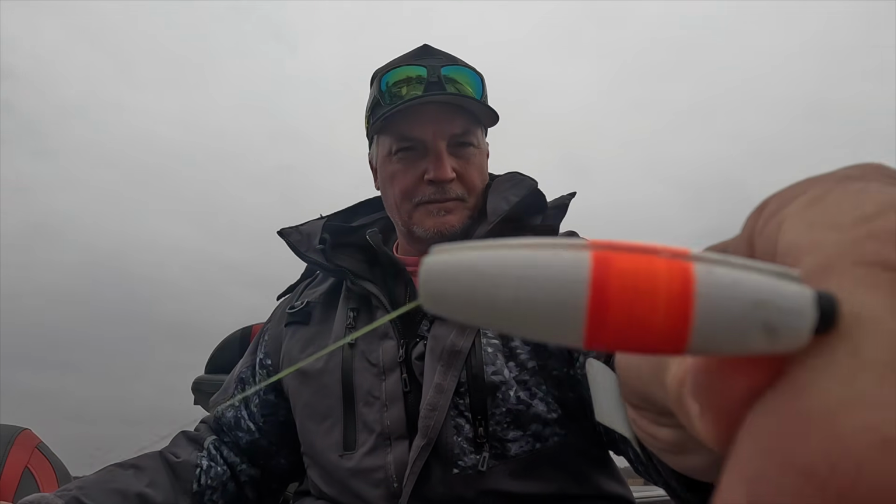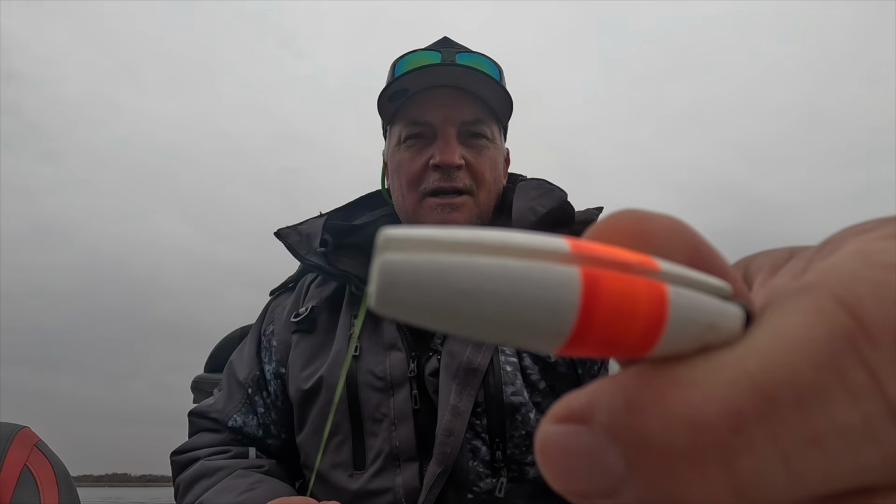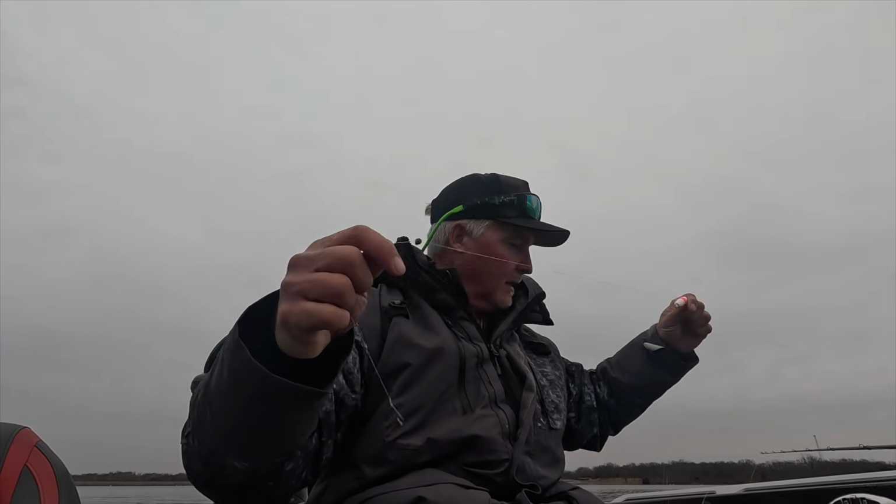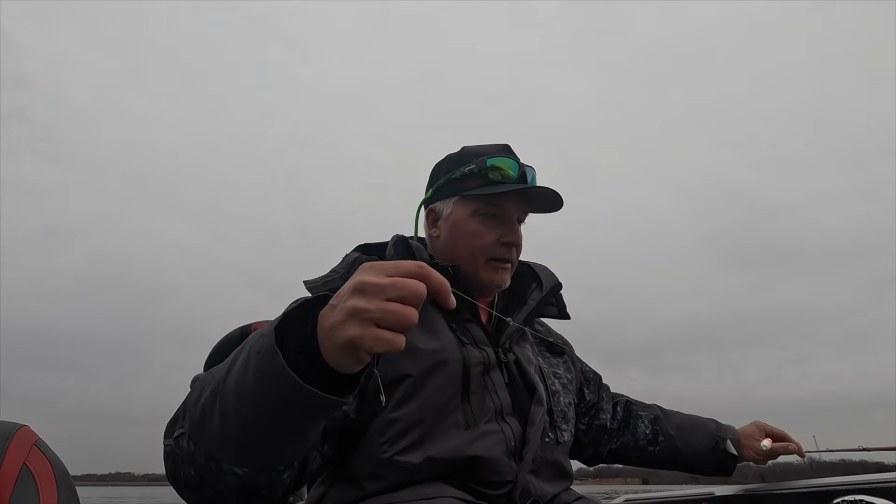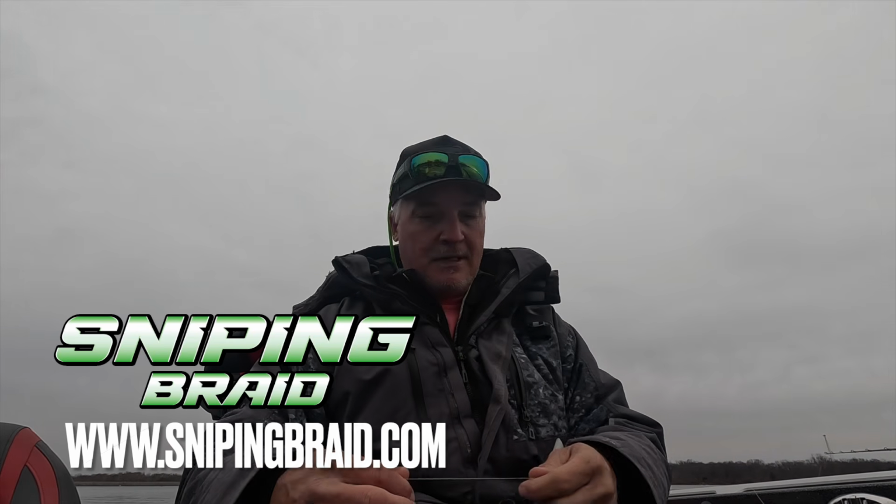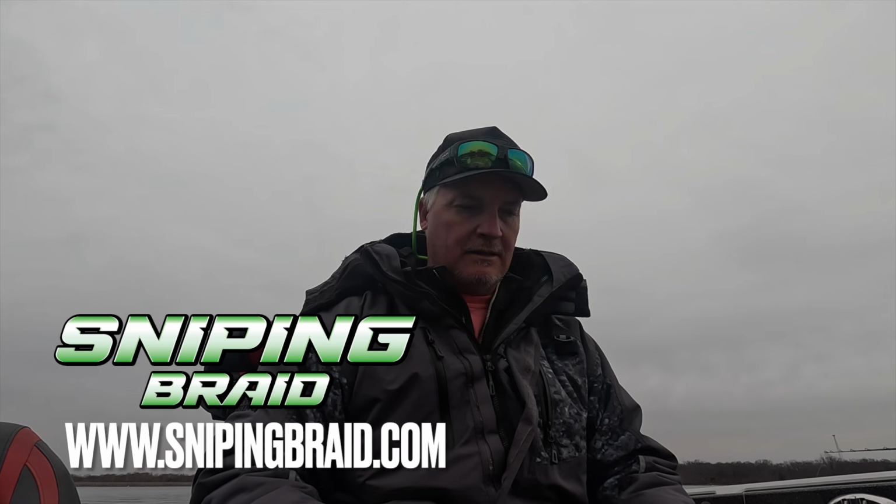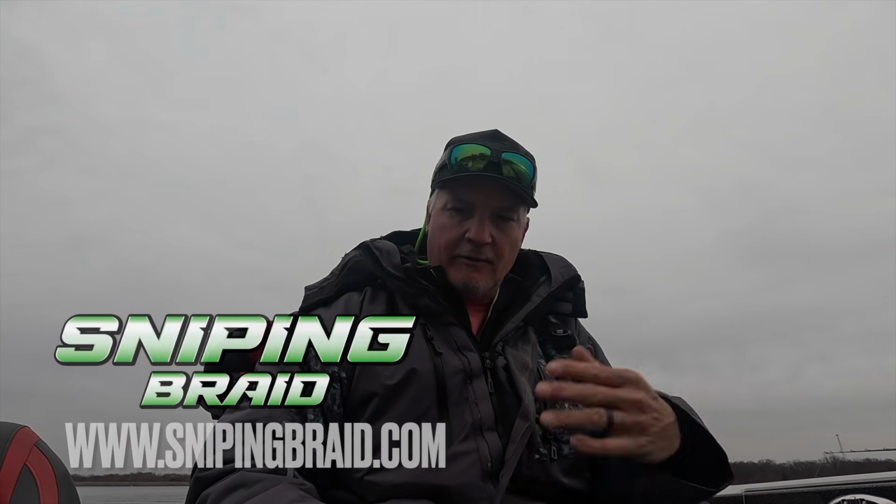Right here, it's what's called a slit float. Some people will call it a cigar float, a peg float. We're going to call it a slit float because of that slit. It allows me to just slide it on there nice and easy. I love it. And then of course, I'm a braid guy. I don't care what I'm fishing with. So I'm using the Comet from Sniping Braid. And again, we're using a prototype 12-footer right now because we're thinking that's a rod that we're going to go in the direction of.